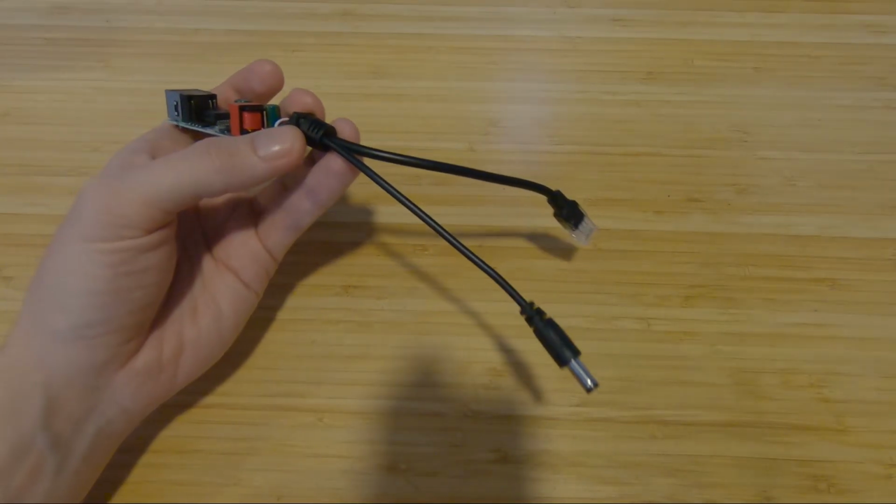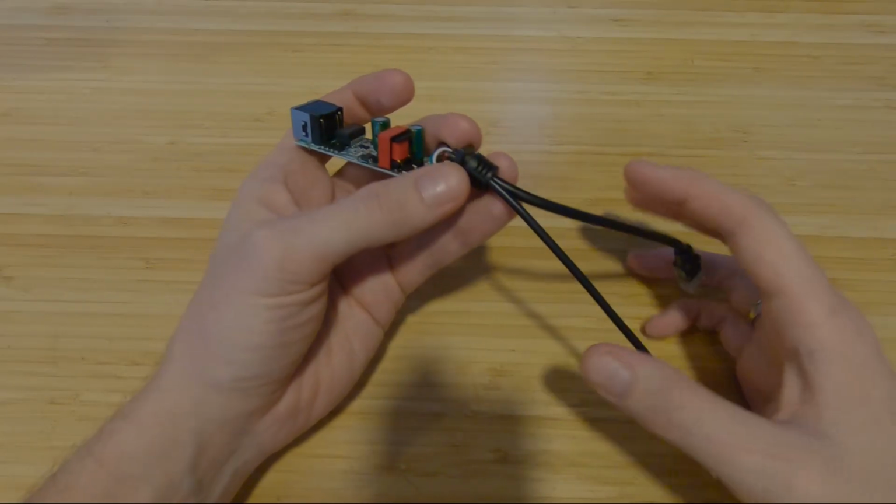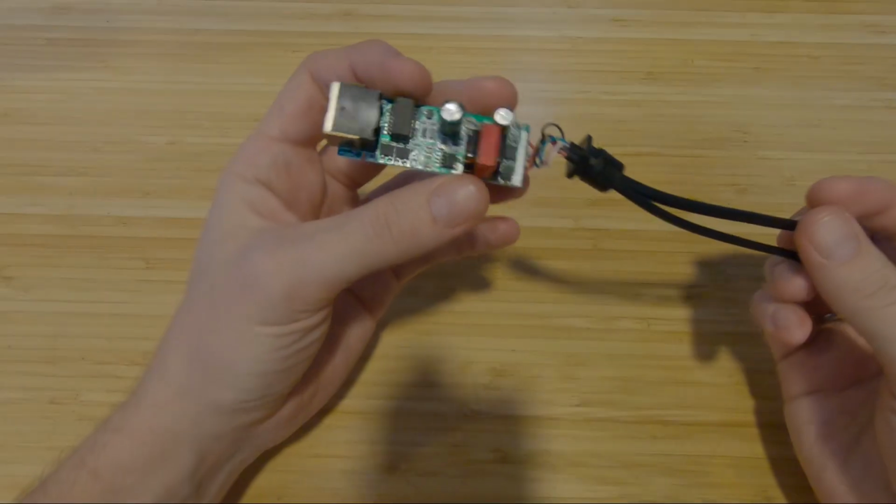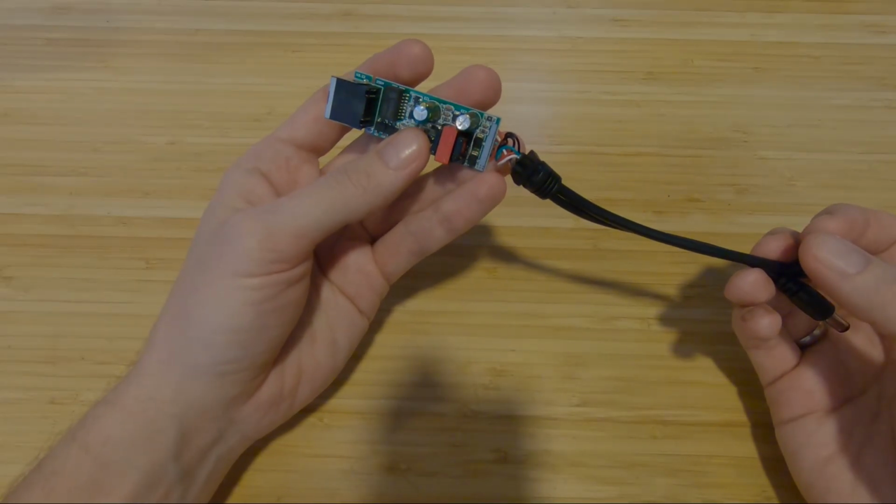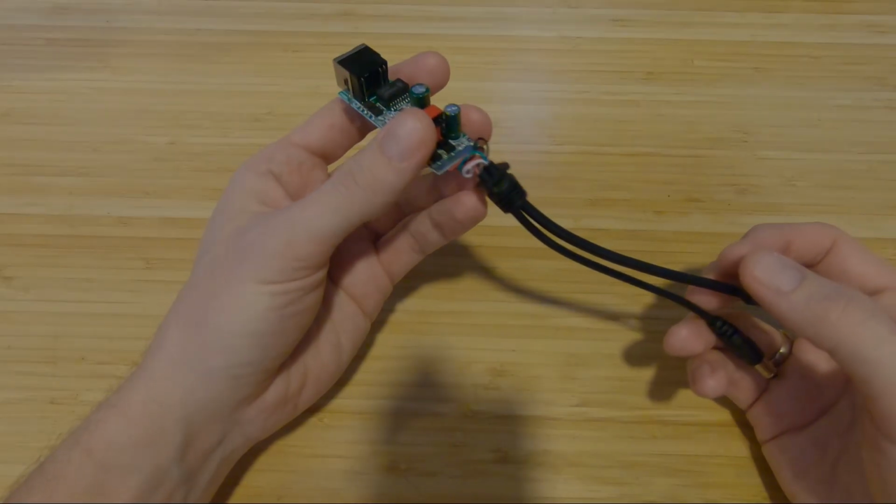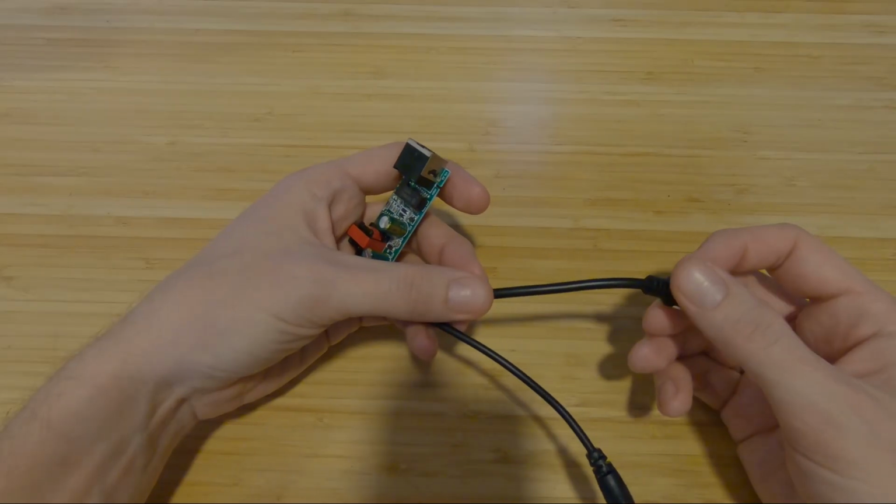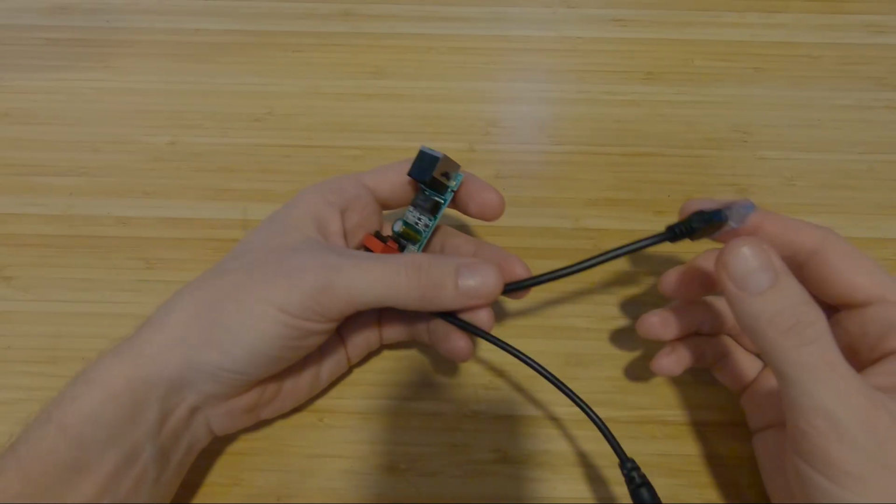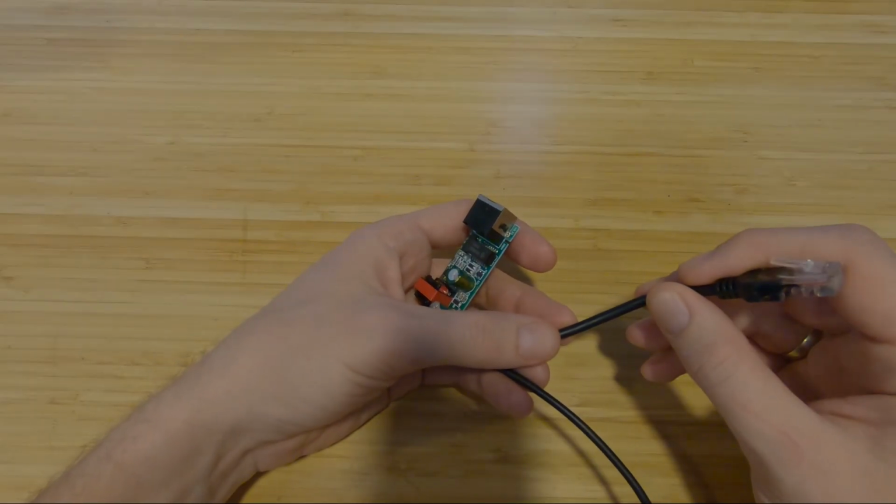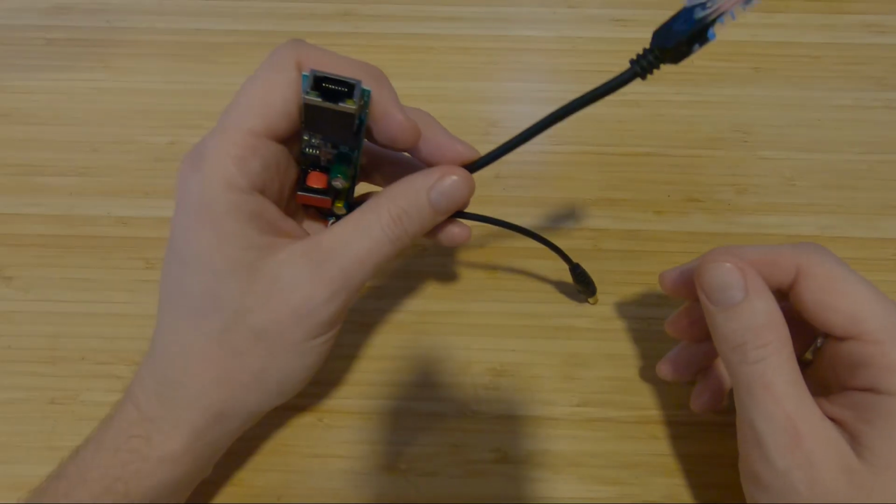That's the project I've been working on for the last few weeks. But these are great things. So I would recommend it. I was running a 12-volt version for almost a year, and it worked without any issues. I was drawing, I think, half an amp on it, so it worked perfectly.